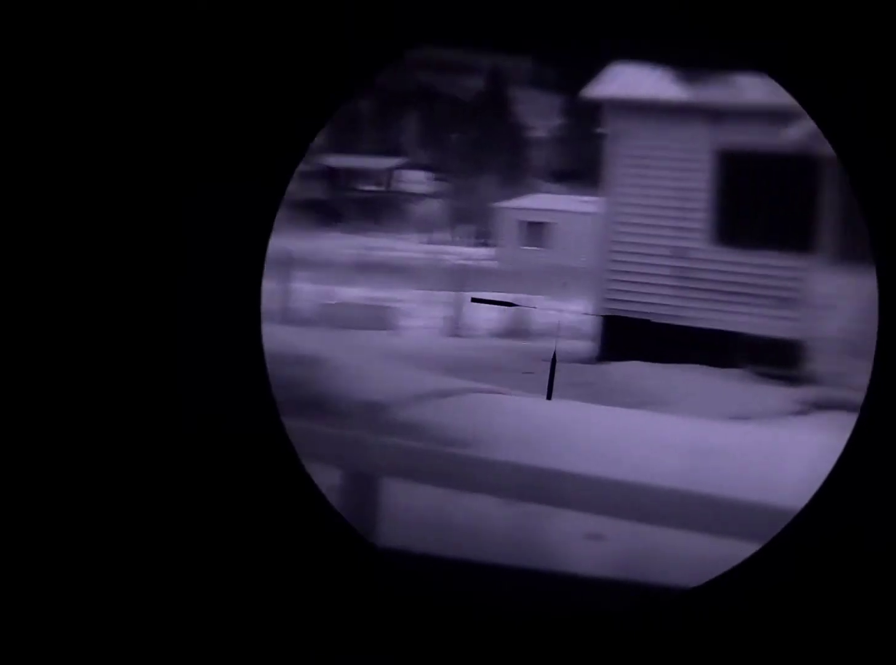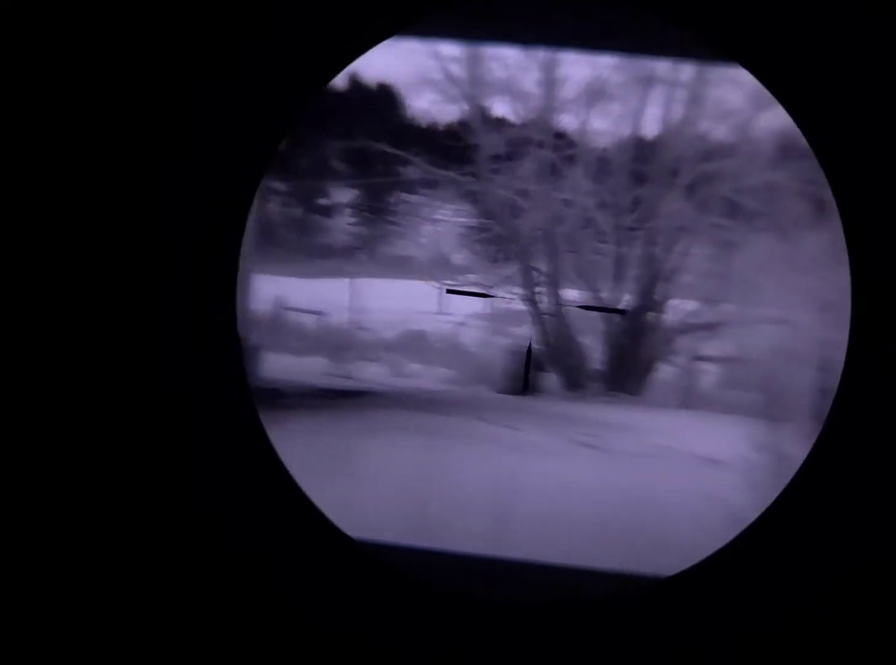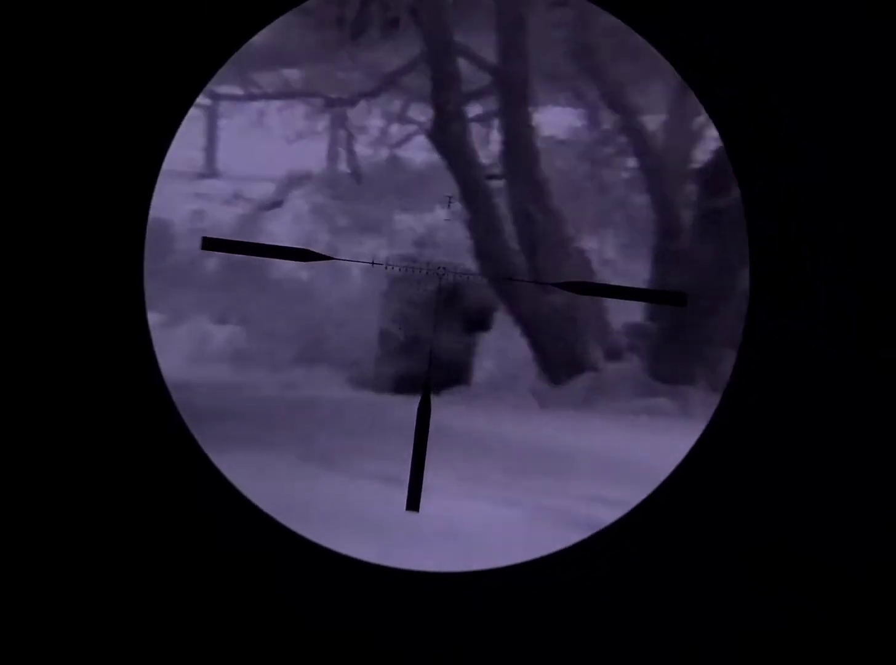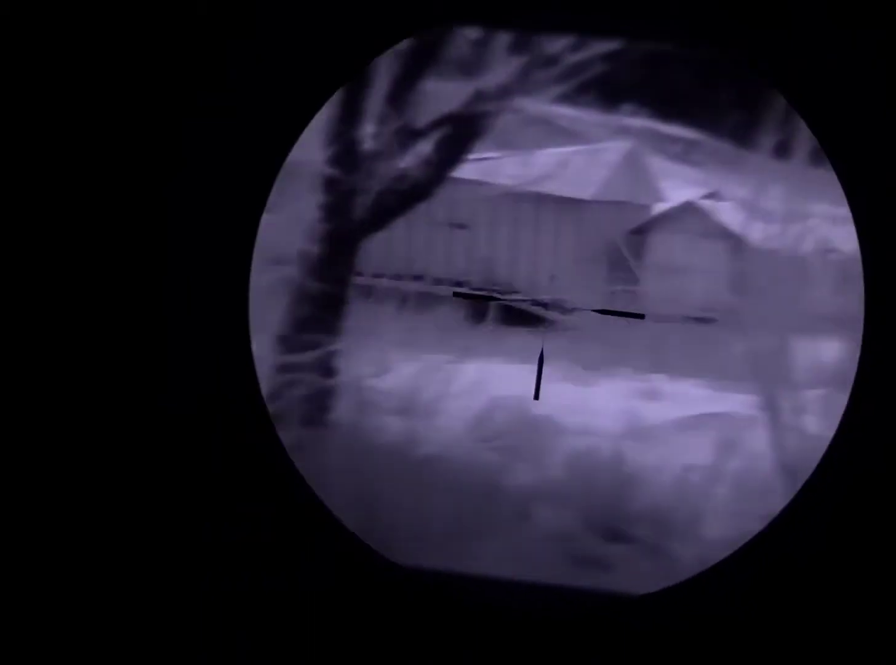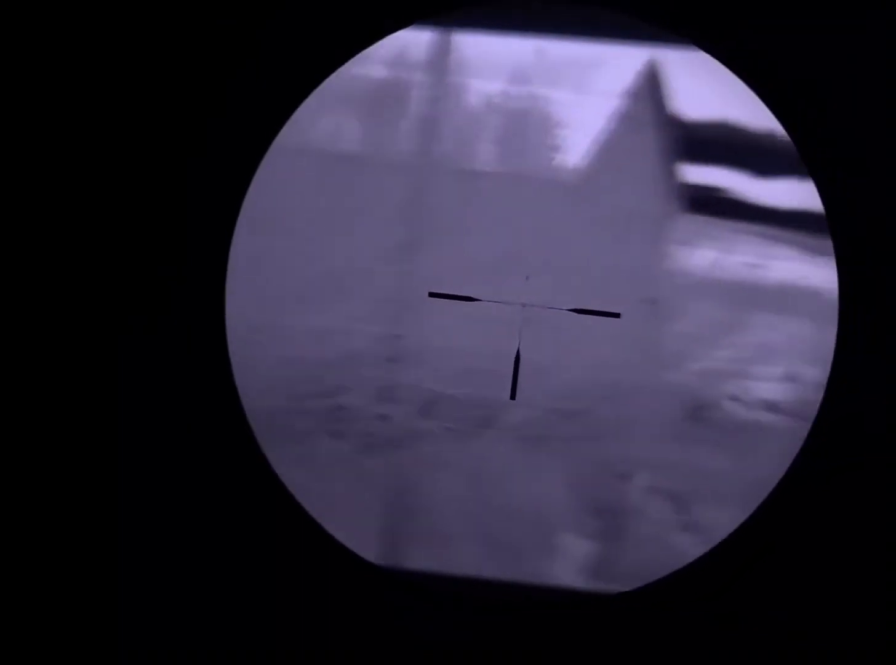Look at the house. Trees. Garbage can. Buildings out in the distance.